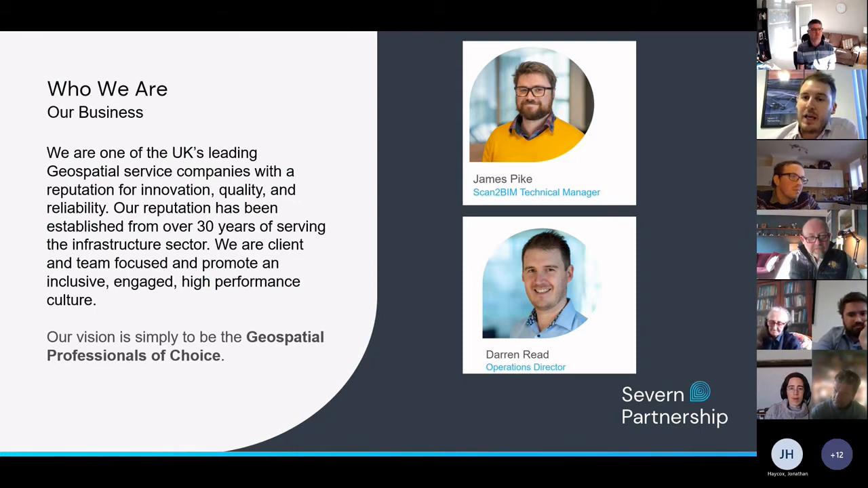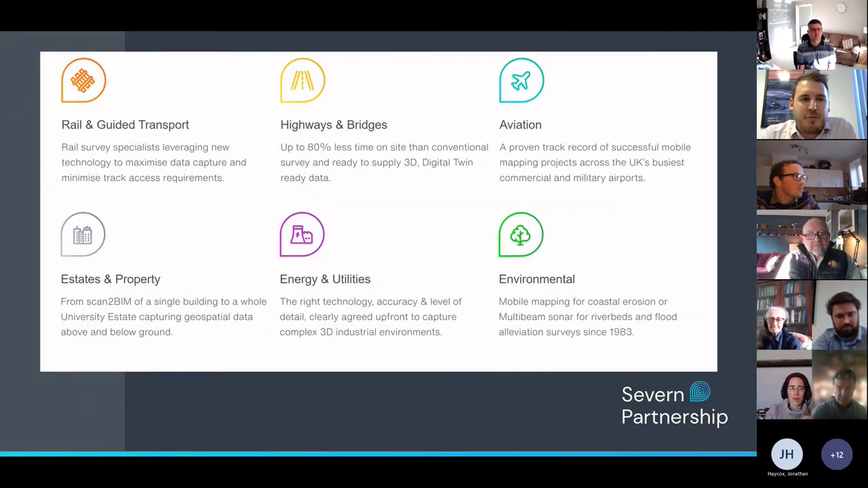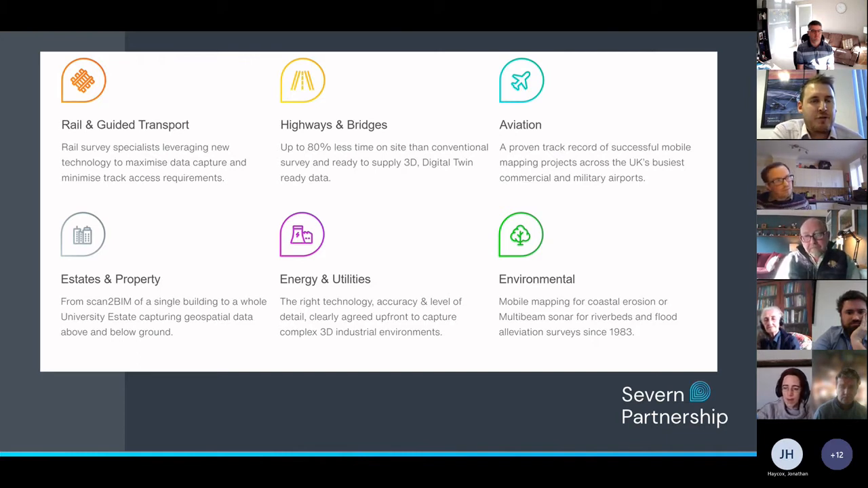So the sectors that we work in cover a vast area, from rail guided transport, highways and bridges, aviation, estates and property, which is what this talk falls into, energy and utilities, and environmental. The rail guided transport is our key work, and this is large scale projects from the Trans-Pennine route upgrade, HS2, Great Western track renewals, high output track renewals that cover the whole of the country. So we get involved for a vast amount of data there, using all this new technology that we're going to be talking about in a different environment.